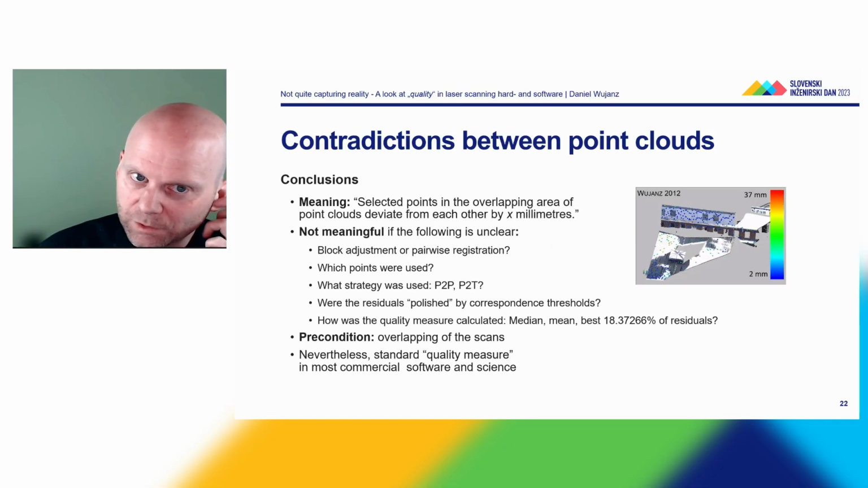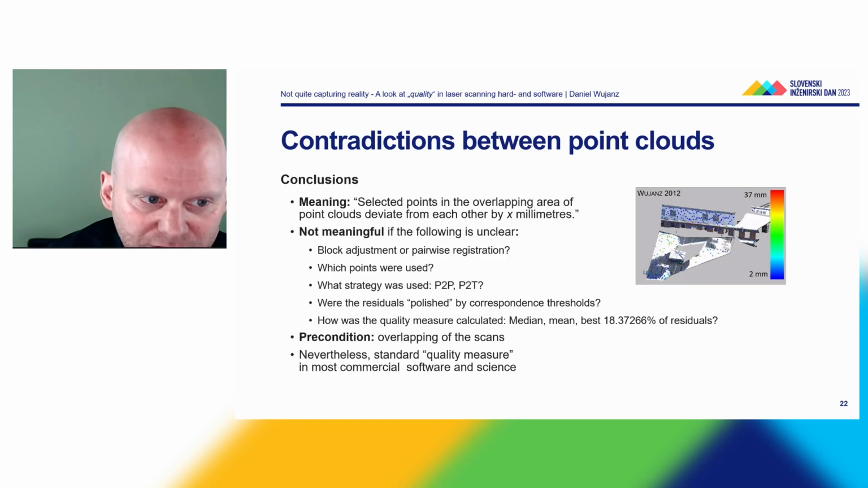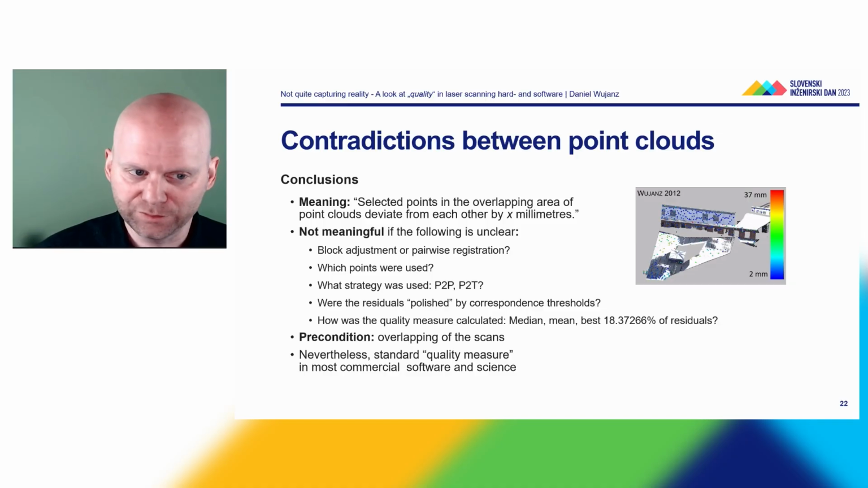So what does the contradiction between point clouds tell us? First of all, if I had to define a meaning behind this, I could say that the selected points in the overlapping area of points deviate from each other by X millimeters on average, per median, per whatever metric is used. It is not meaningful if the following is unclear, because you can compute these numbers based on the block adjustment when you have more than 2 scans. Let's say 1,000, and there's a certain overlapping region where one region has been captured by 5 scans, or it can be computed based on 2 scans, as we've seen before.